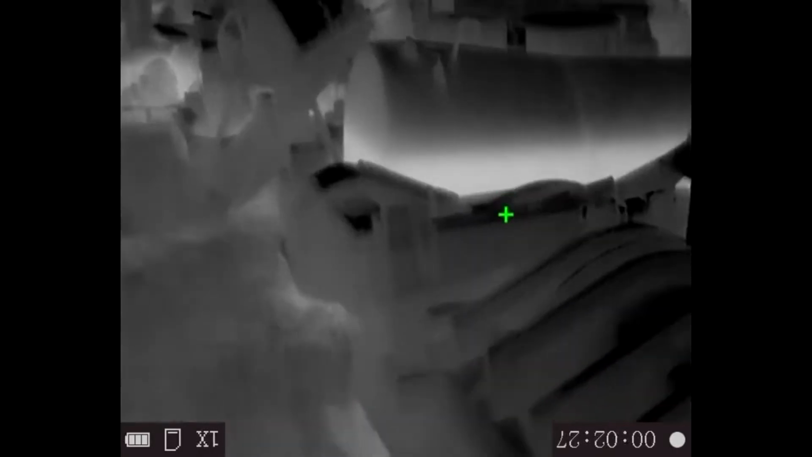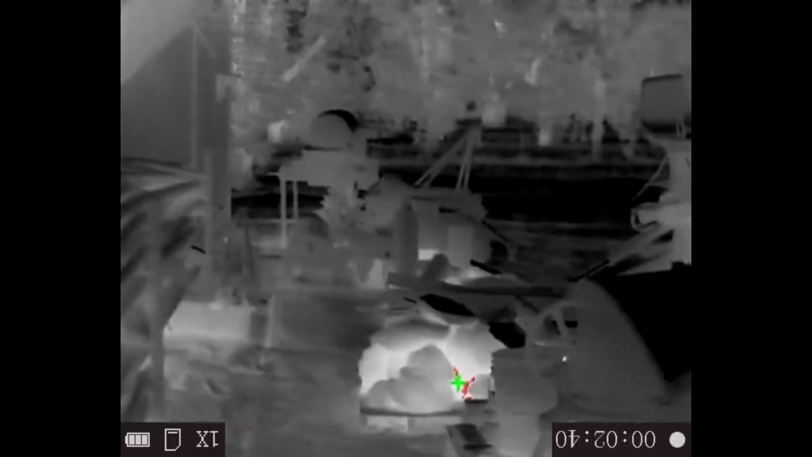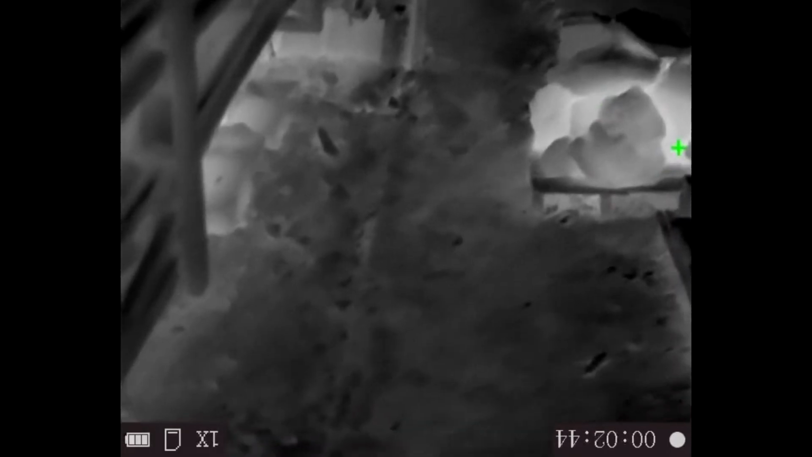It does have a nice eye focus, which is your rear diopter, so you can get a nice crisp image on the screen. I gotta say, the screen does look good. It's a little small, but it's got pretty good resolution. I can walk around perfectly fine. If I had two of these, I think I could probably run through here with stereo vision.